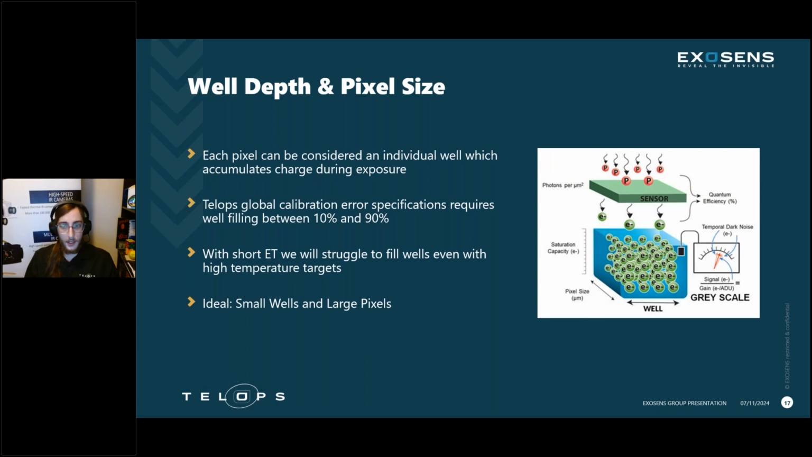And so what we want to do is we want to try and select cameras that have small wells and large pixels. The pixels are the size they are on each of these detectors, but some cameras do have multiple well depth options. And so that's something we'll talk about in a little bit when we look at the list of cameras and the work that we've done.